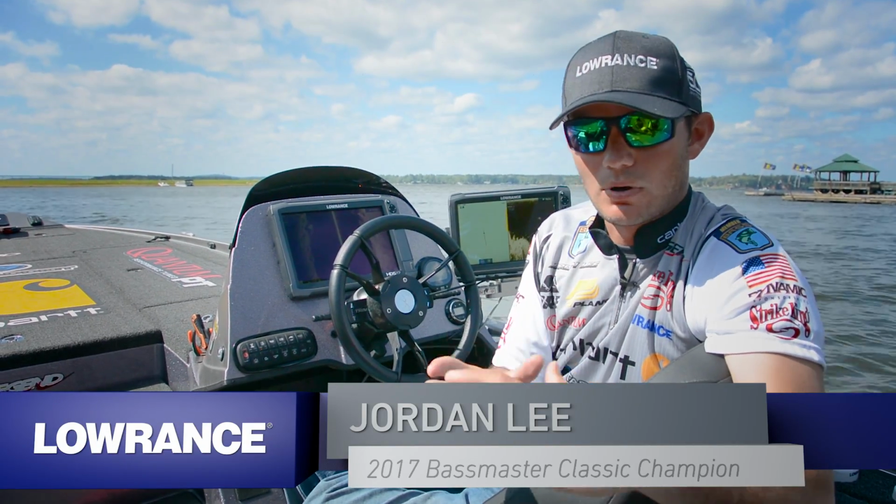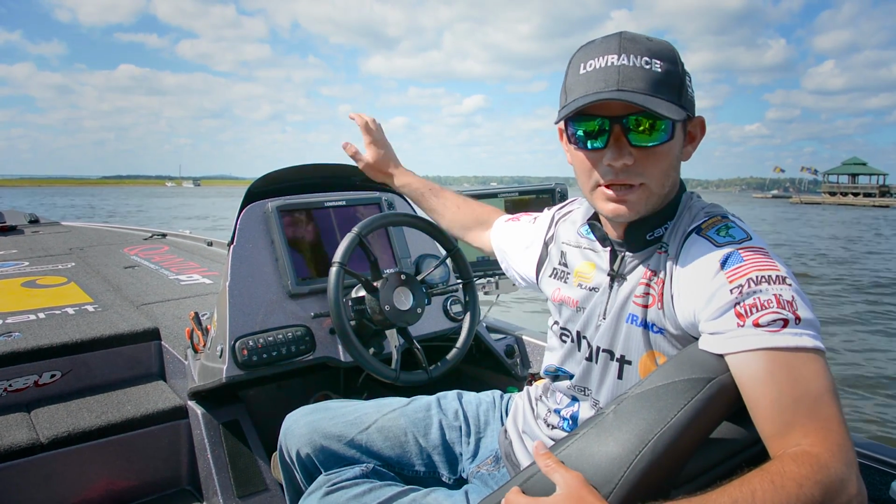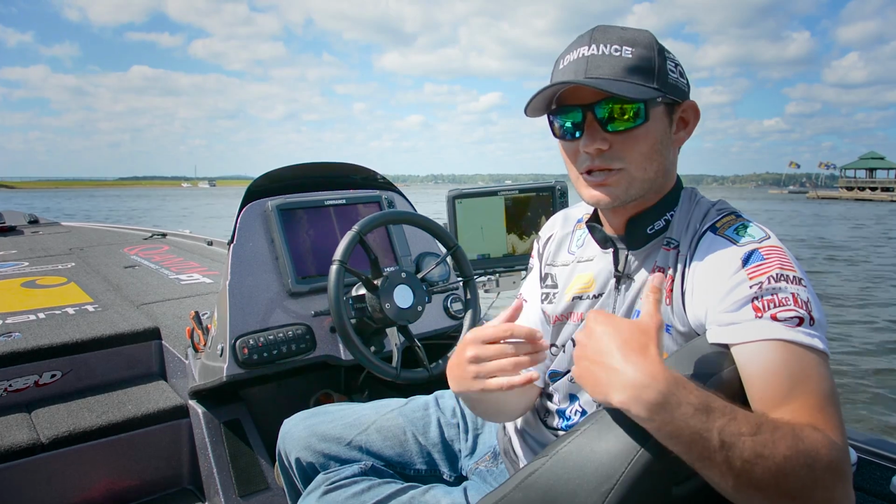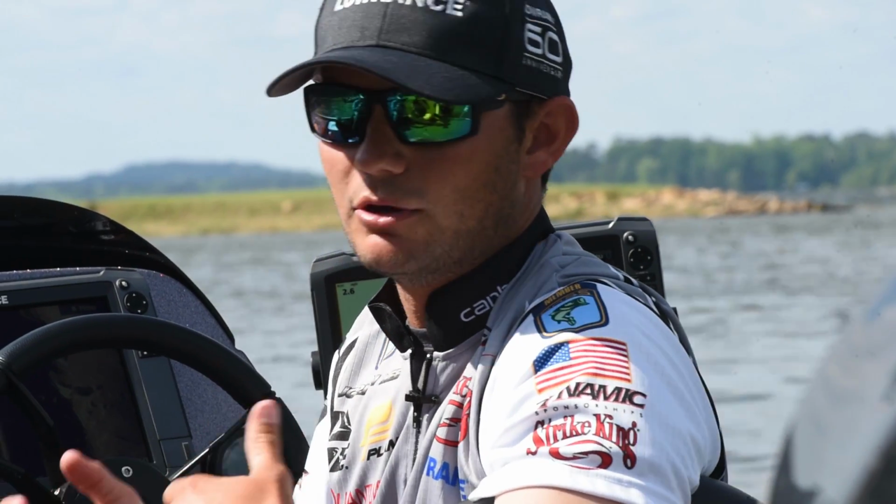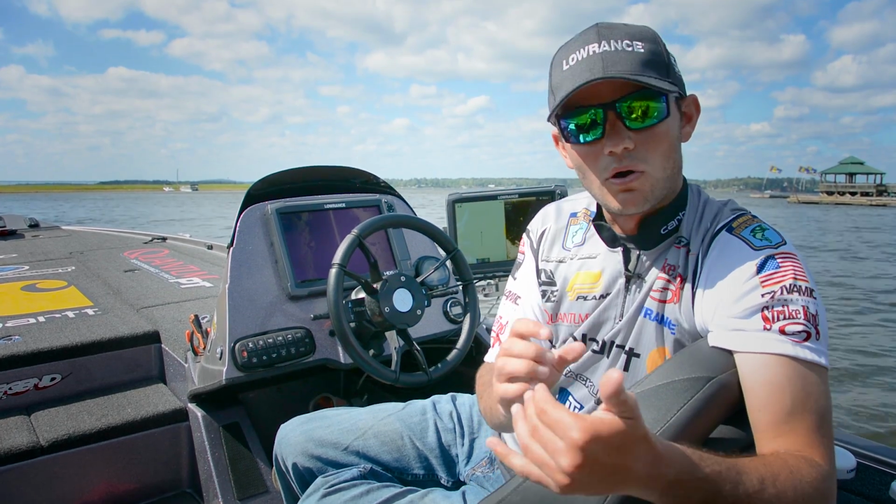Lake Conroe, I caught all those big fish on a small, hard bottom spot. And I've spent a lot of time looking at my HDS 12s with my structure scan on Lake Guntersville, all the Tennessee River lakes. That's where I grew up. And from when the fish move off the spawn and they're moving out to deeper water, those fish set up on hard bottom spots.